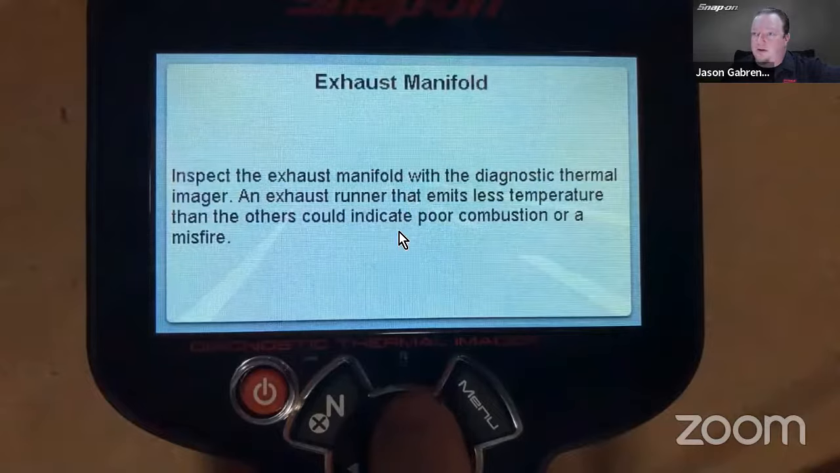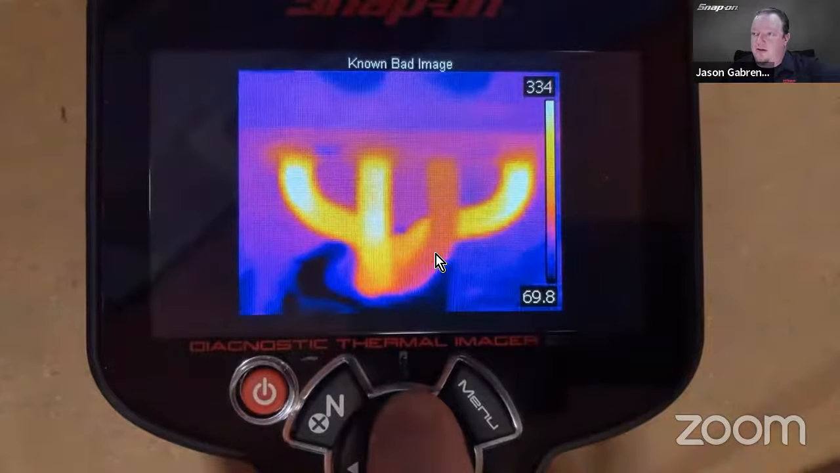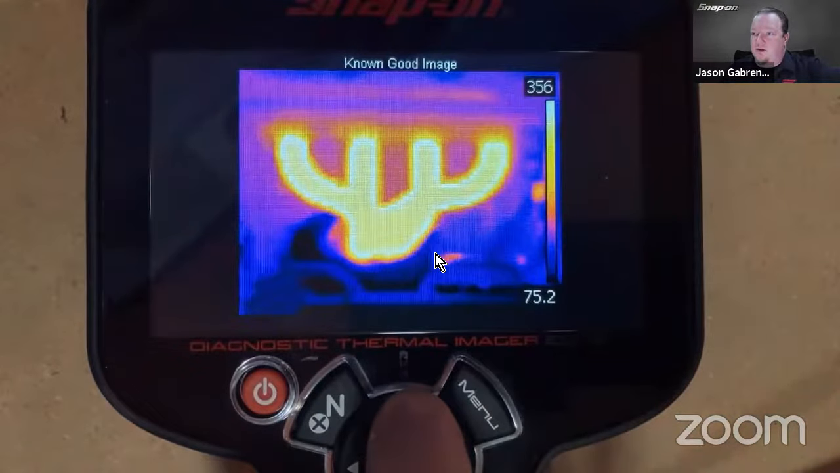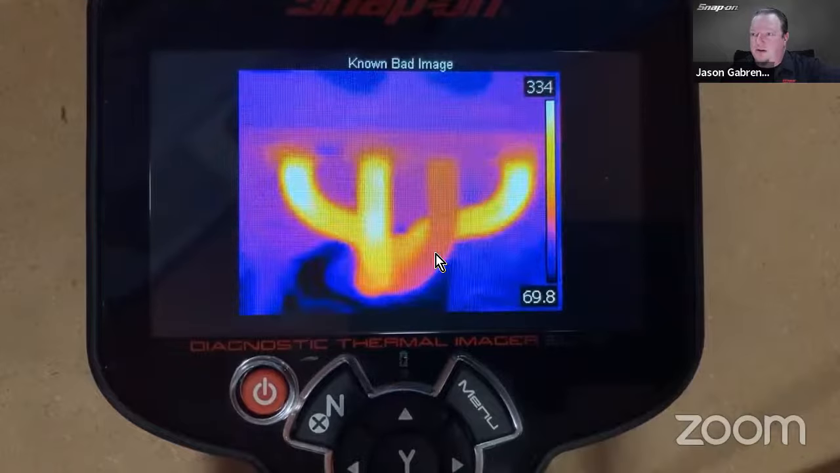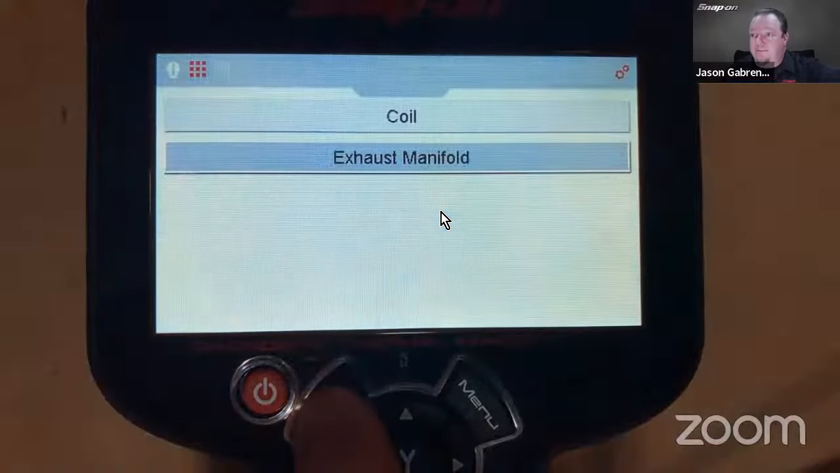It gives you a little bit of how to use it, how to do it, and then it gives you a known bad. You go up and down: known good, known bad. Little troubleshooter articles inside the system. I thought that's pretty helpful to have.